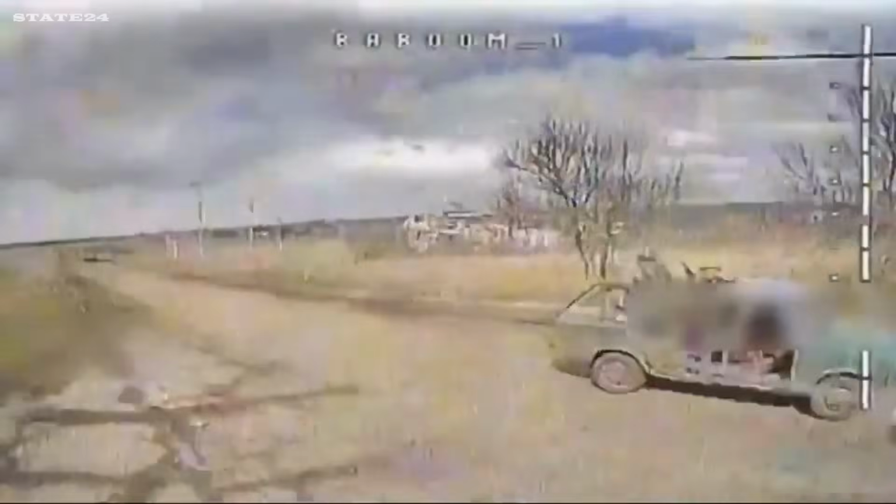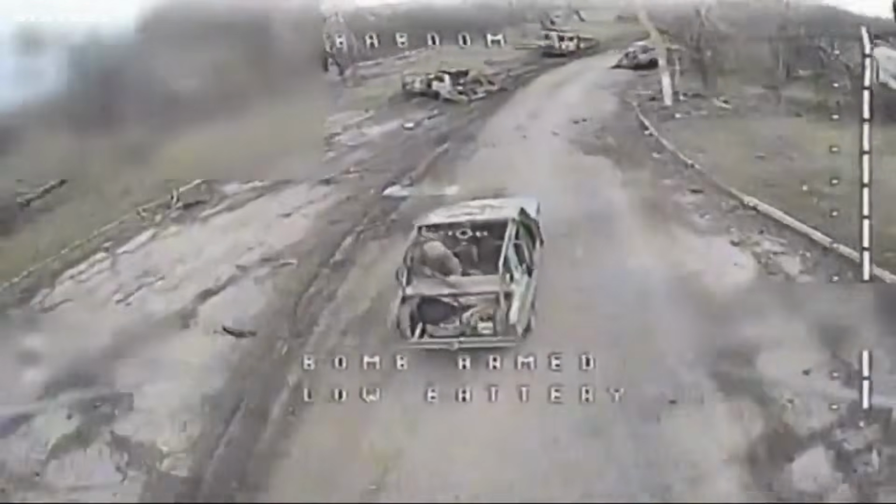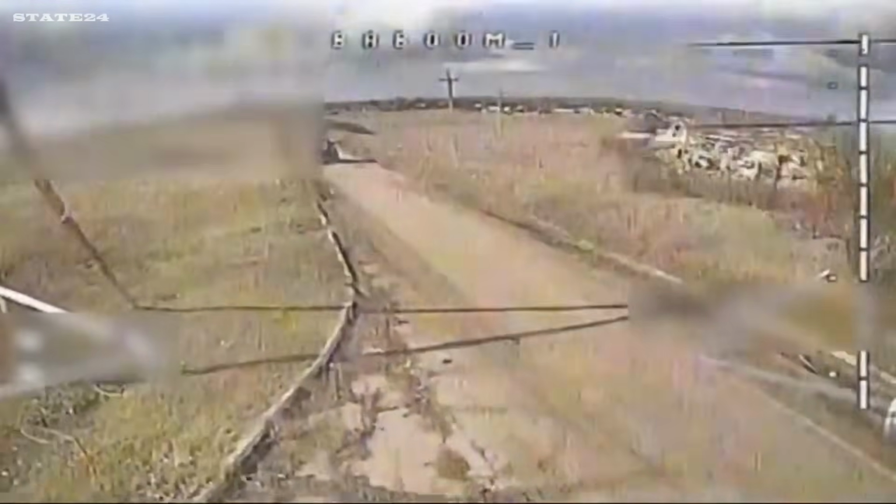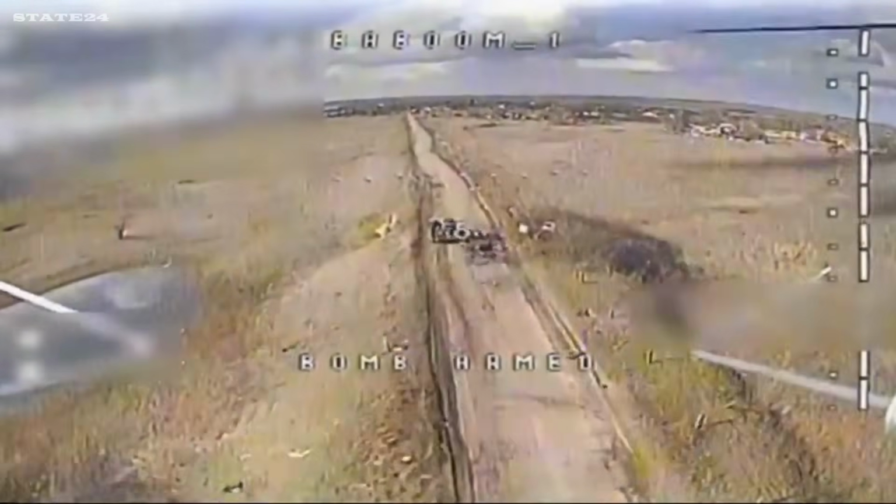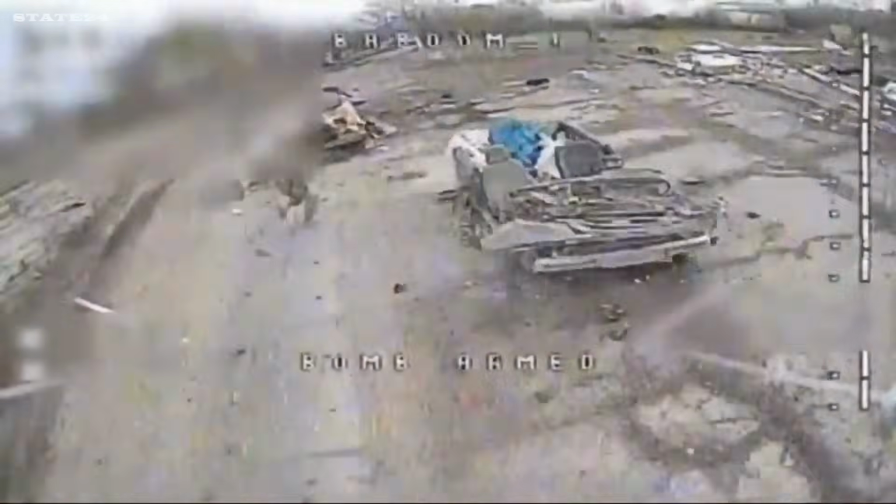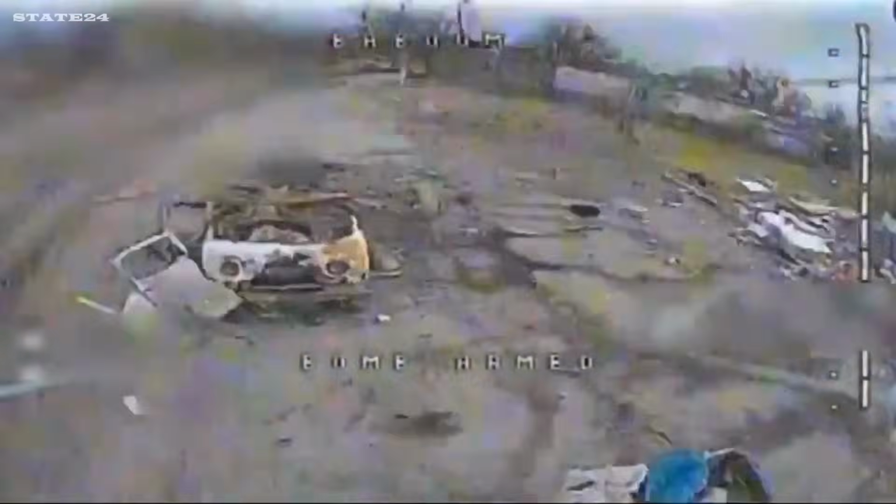A road Russian forces use regularly. FPV drones already on the ground, waiting. Hidden, silent, positioned along the route. Soldiers walk past, completely unaware. Vehicles drive through without slowing down. No one expects an attack from ground level. No radar, no warning, no reason to suspect anything is wrong. Then the drones lift off, and by the time anyone reacts, it's already too late.